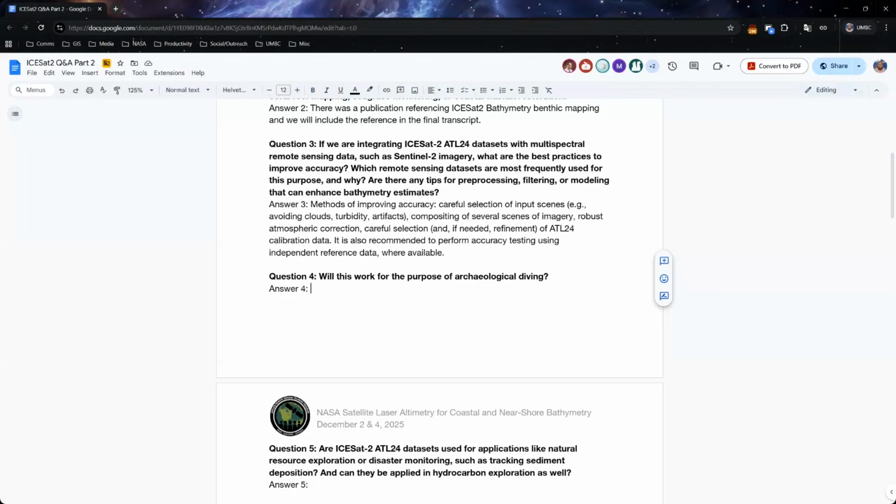Marine archaeology is potentially a really interesting application of ICESat-2 bathymetry and ATL24, and it's one that I've heard mentioned in the peer-reviewed literature. To date, I haven't seen a published study dedicated to marine archaeology, but I know that it's an area that people are interested in, and I think are maybe currently actively working on. Very cool. I look forward to reading some of those papers when they're published.